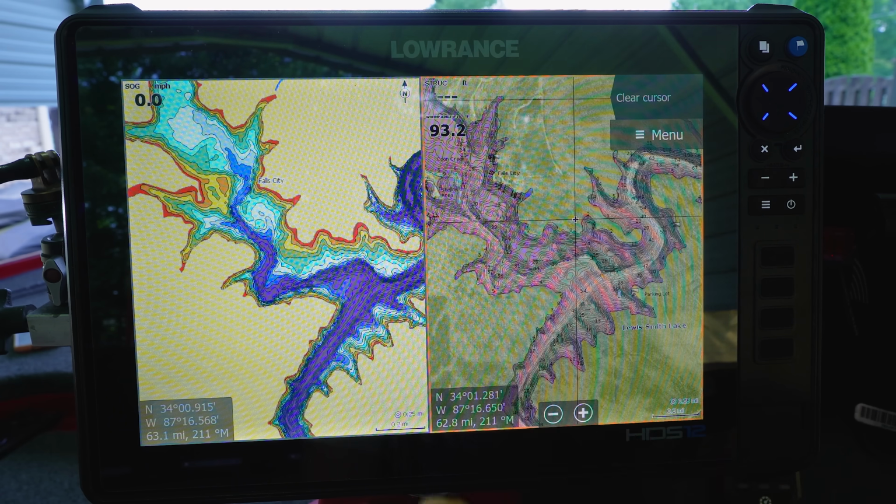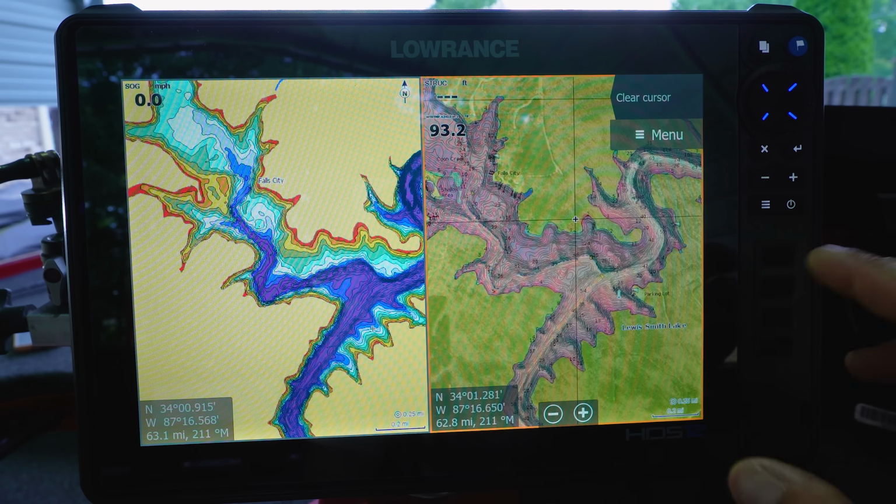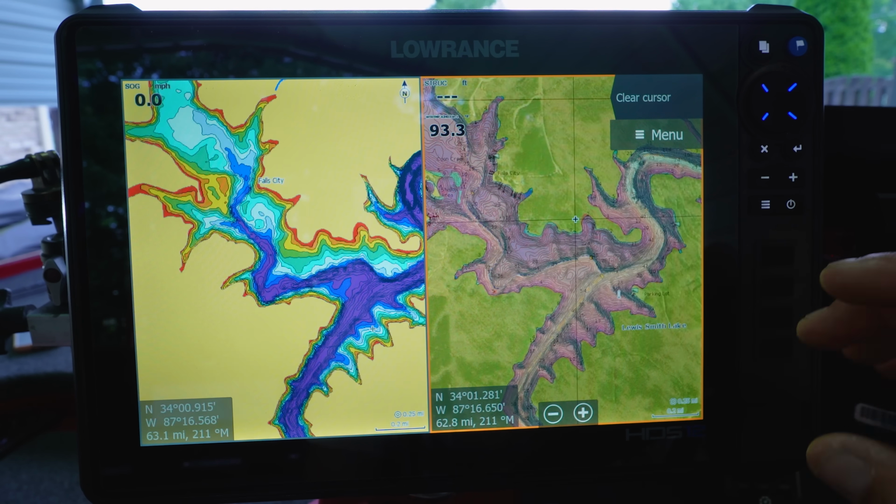So what I set up right here is a split screen of two different maps. This is Navionics. This is C-MAP, specifically for the Southeast. Now you're gonna notice differences right away, right? There's a bunch of colors on this one. This one's got kind of a red shade. So I do two different things.